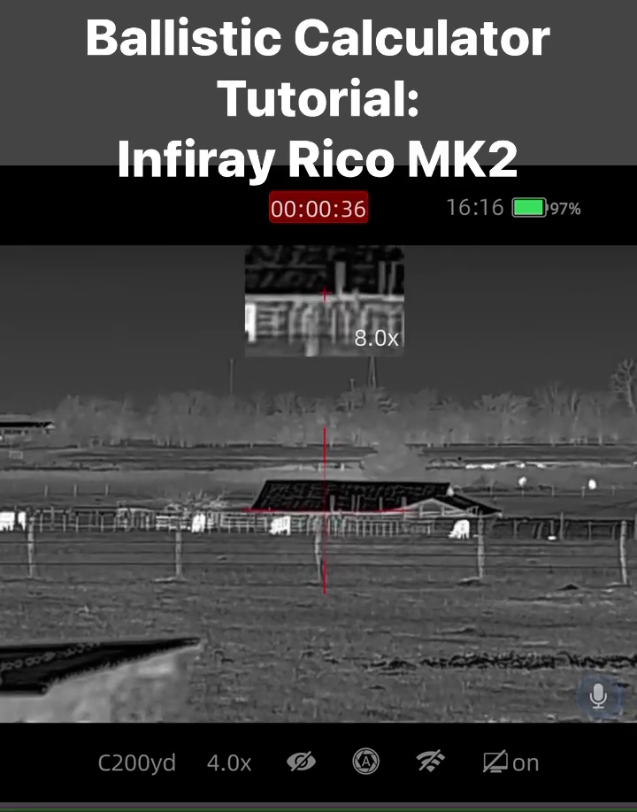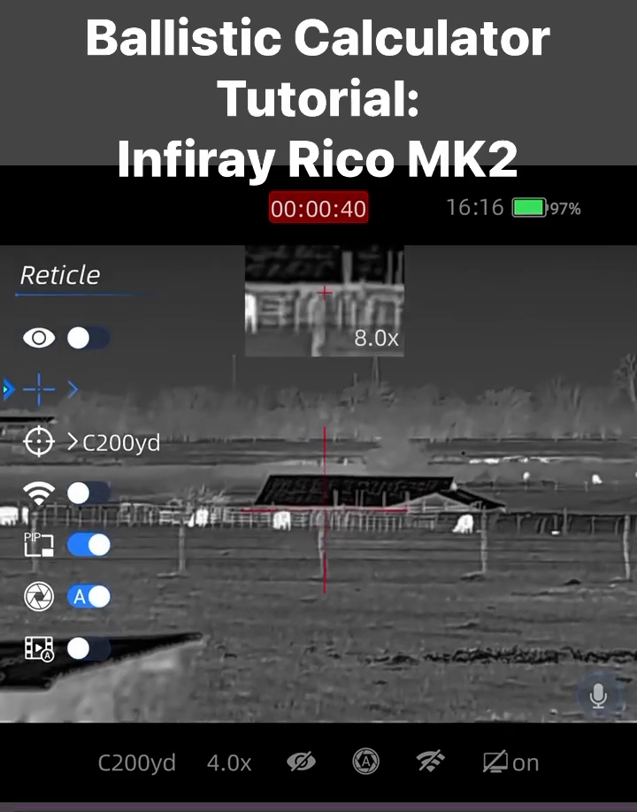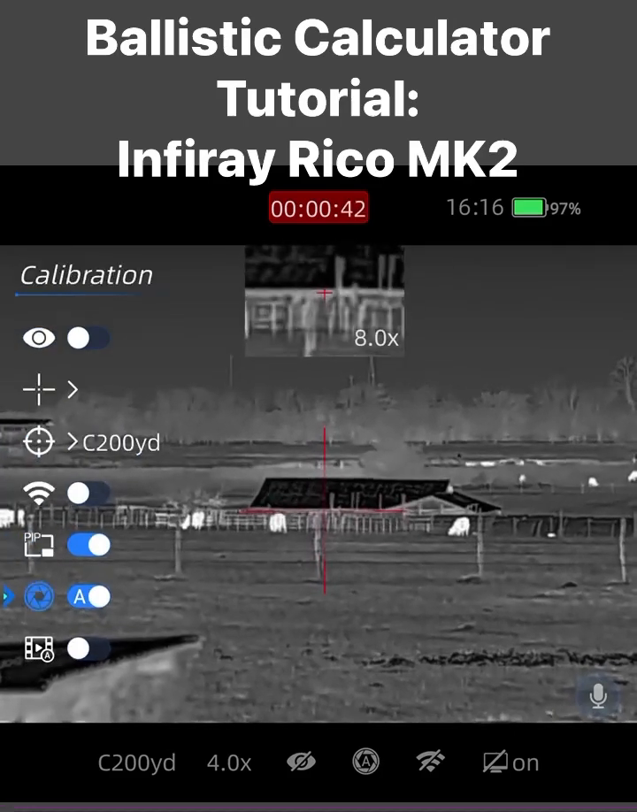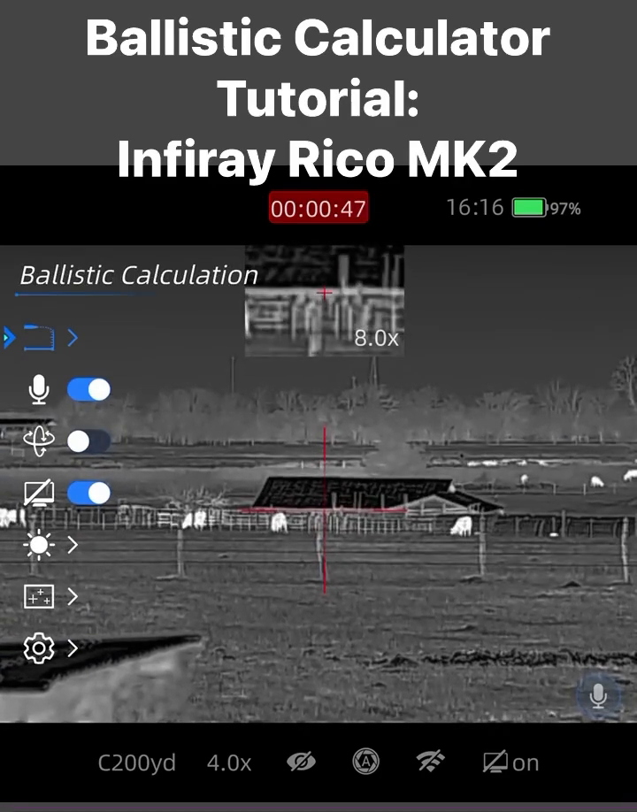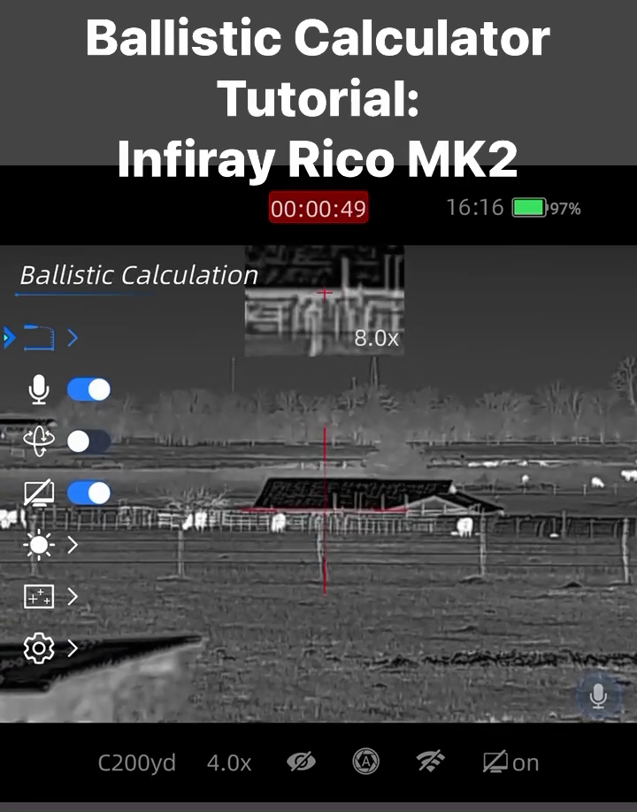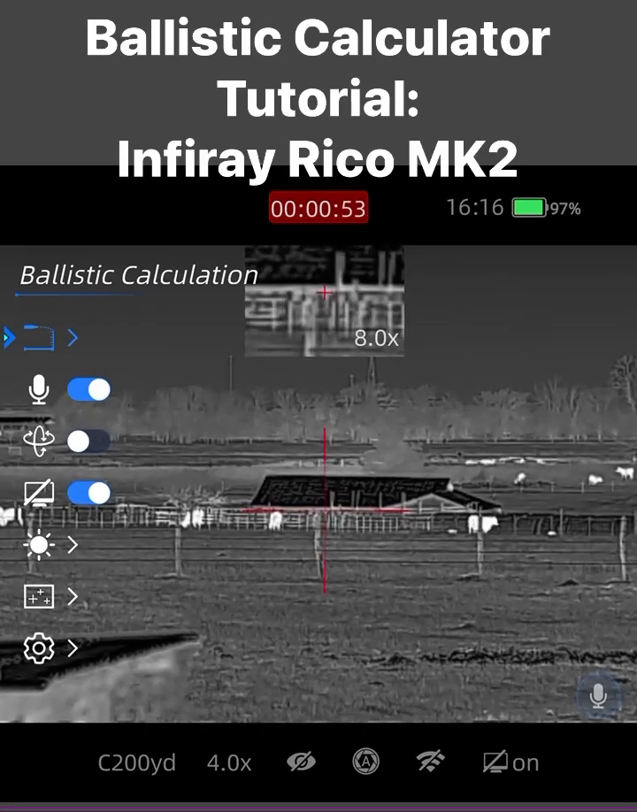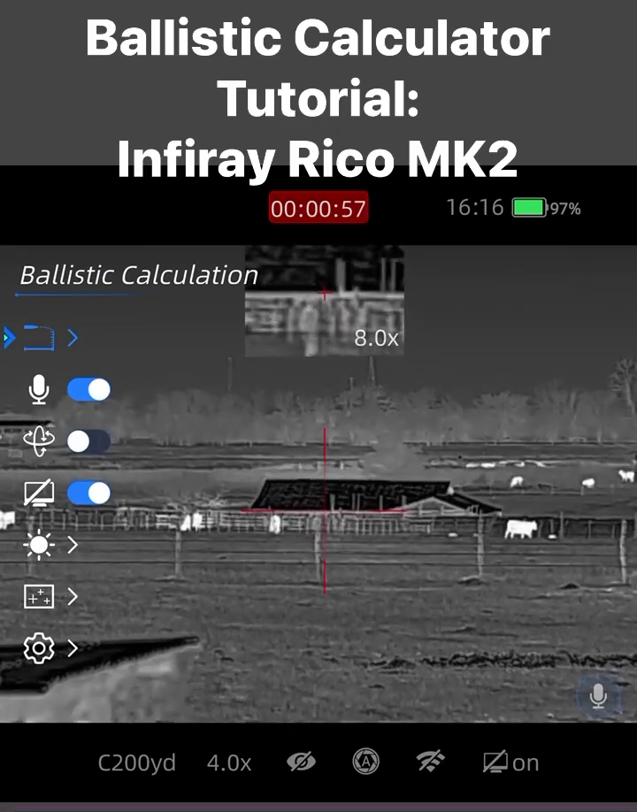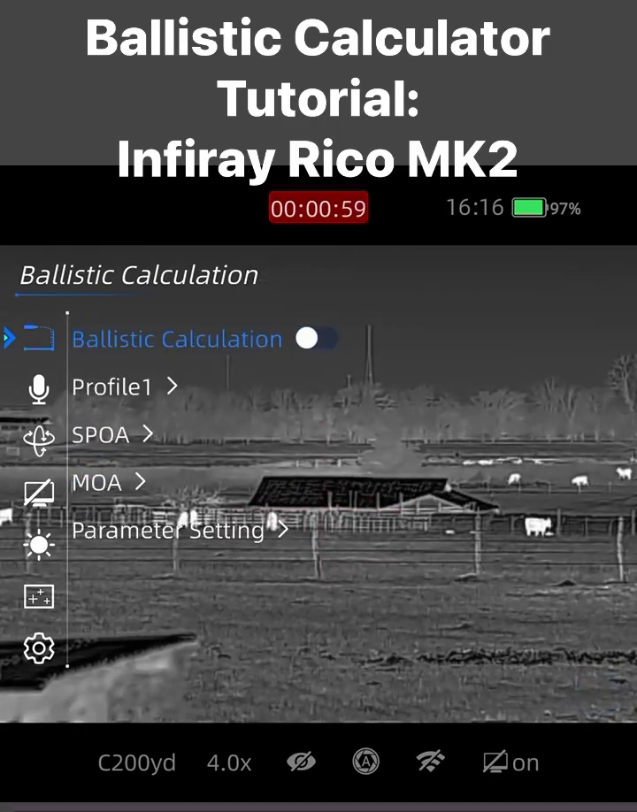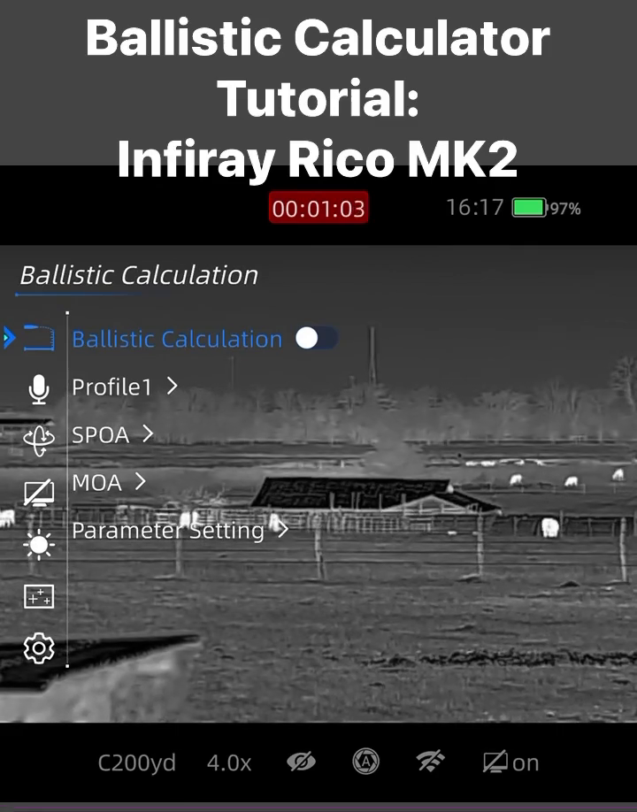You'll do a long press with your menu button. You'll scroll down through the first page. We'll go to the second page. You'll see this symbol here with the projectile with some radians or graduations. It says ballistic calculation. We'll select that with a long press. The ballistic calculation comes up.